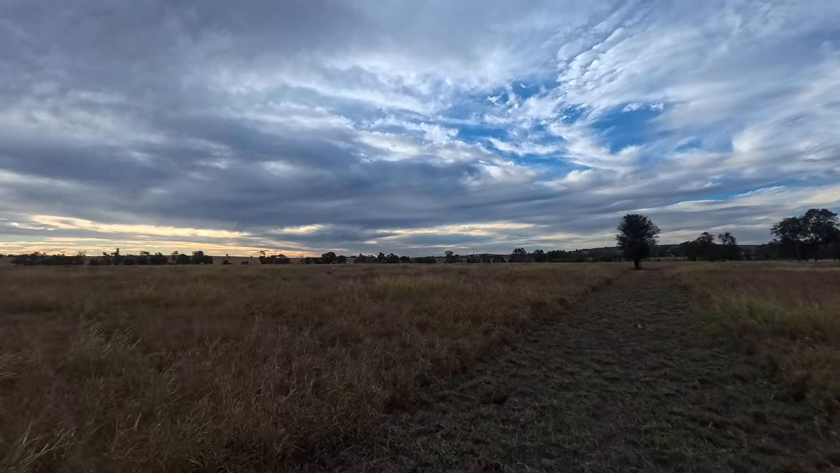I just got a call from my boss. He just saw a dog down the track here. One of the young mainers has died for some reason, and they said they saw a dog just across this gully over here, heading west.